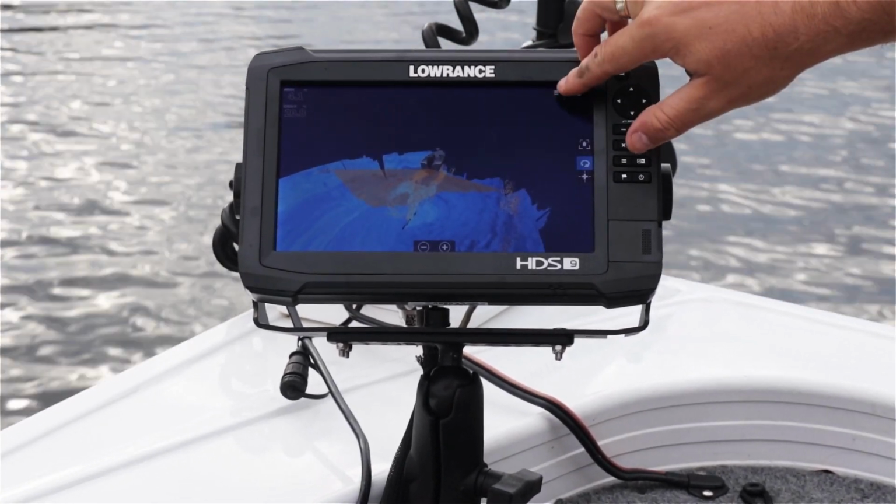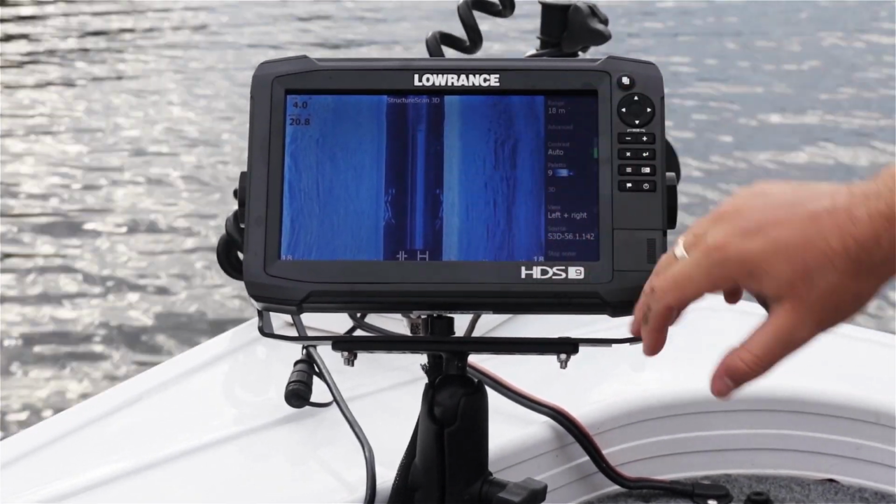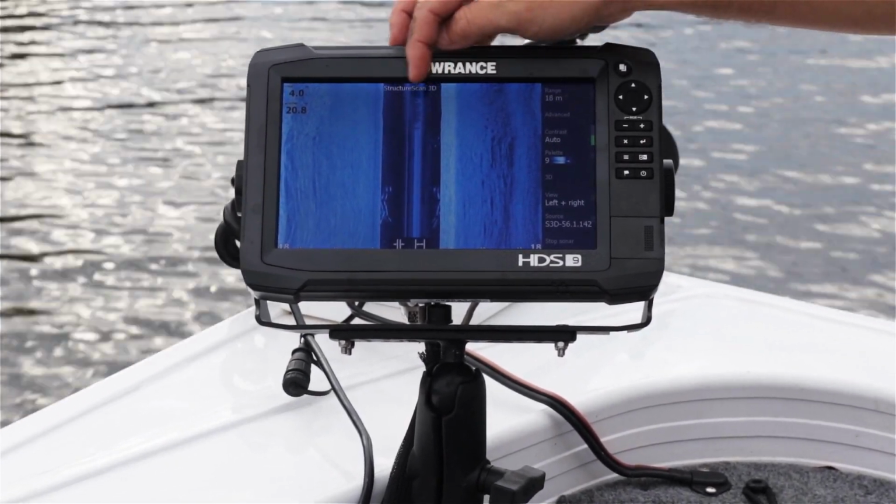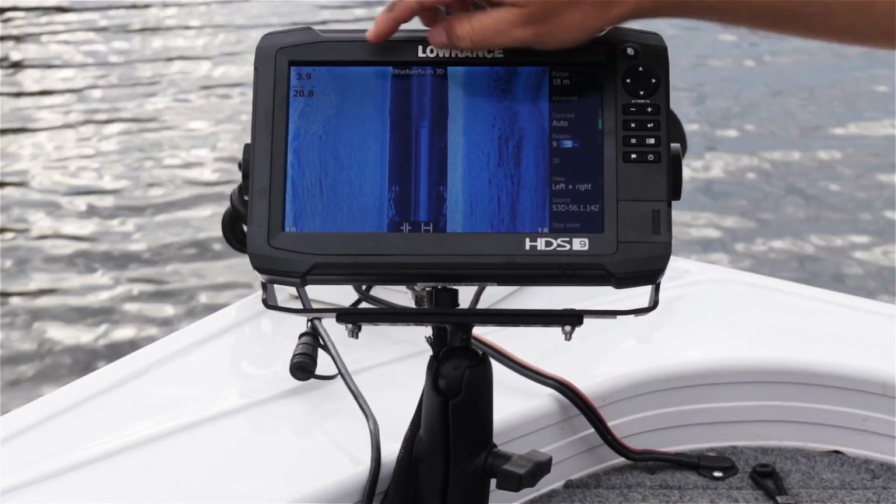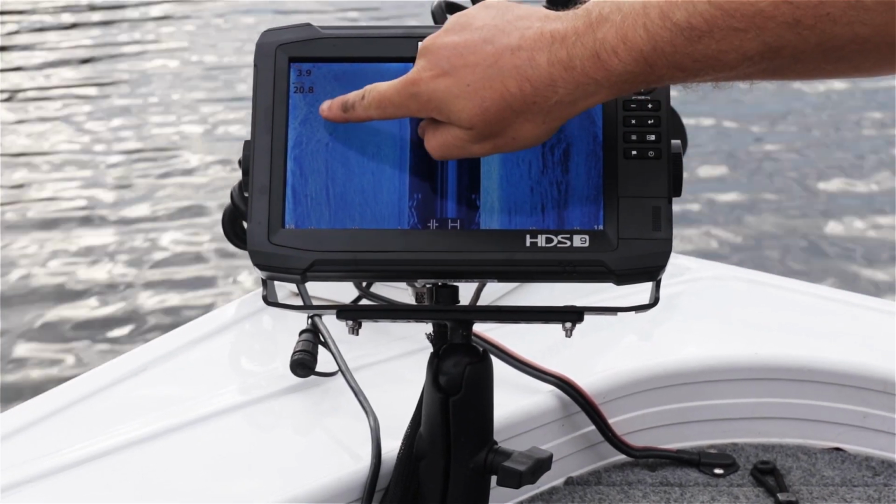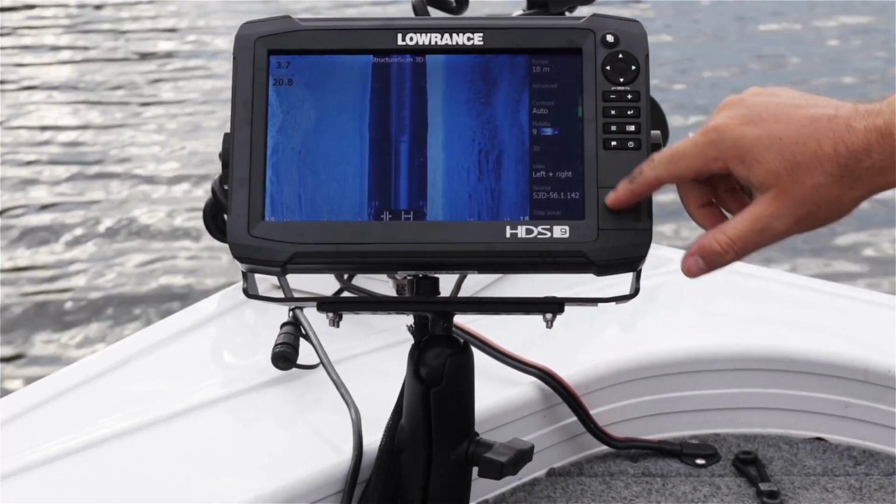So I'll turn 3D off just for a moment. Go back to our standard Structure Scan view. So you can see we've got our normal Structure Scan view. This black section here is the water column. This is our view to the right, our view to the left. We're driving along against a rock wall, and these are all the rocks. So you can see all these little rocks in the water here. You can see fish in the water column underneath us. And if we go to our 3D view,